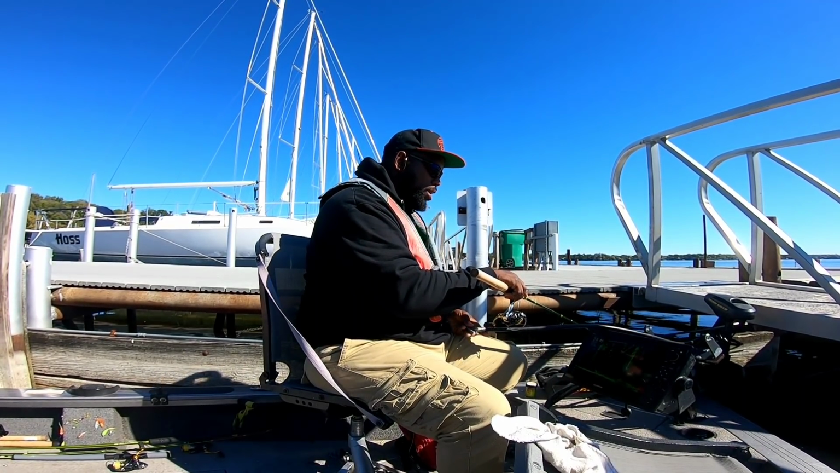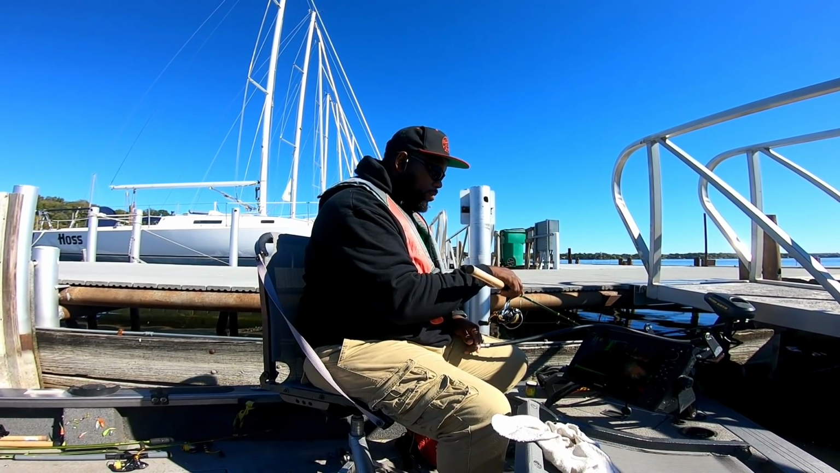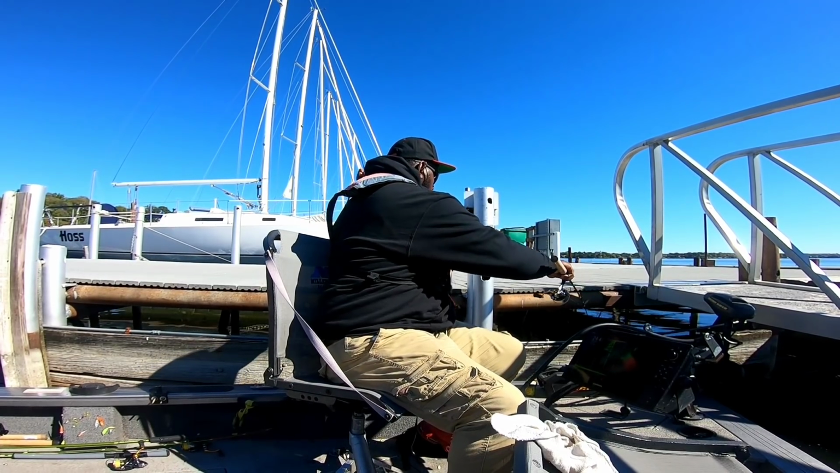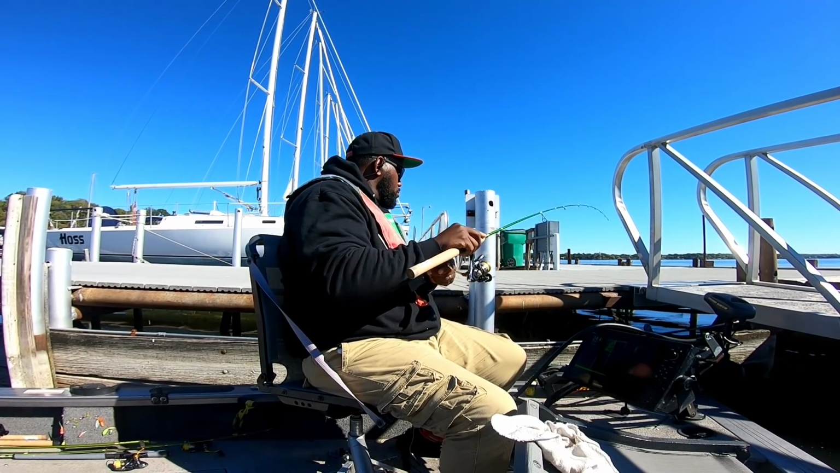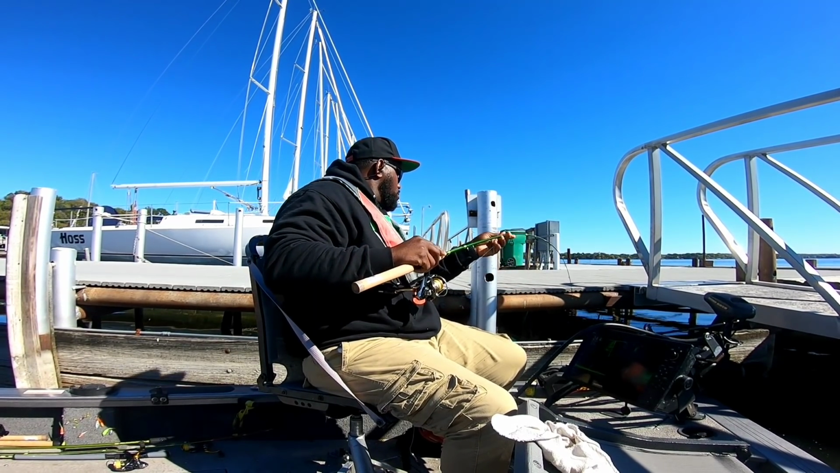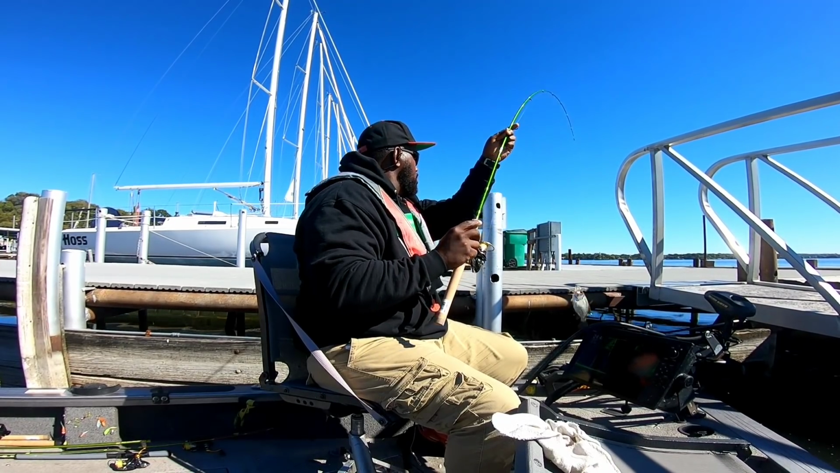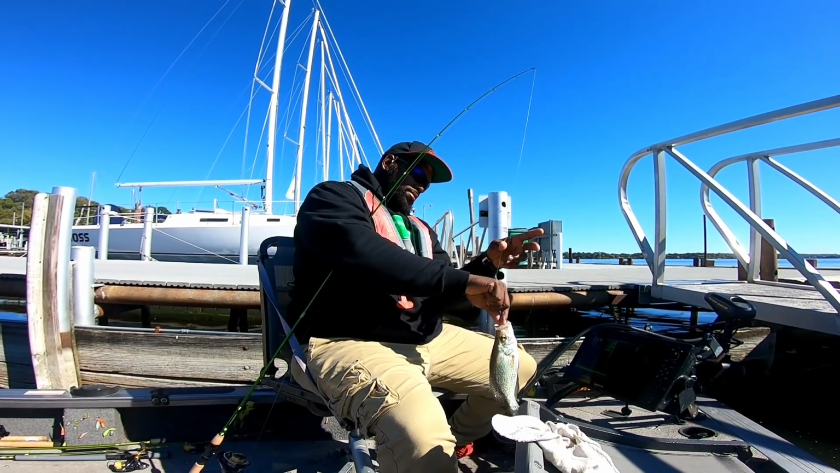So I'm not even pointing at it. I'd have to point that way. And then when I point that way... You ain't got now another fish now. All right. Oh boy. Yeah, it might be a big one. Yeah, a little bit bigger. A little bit thicker. Man.